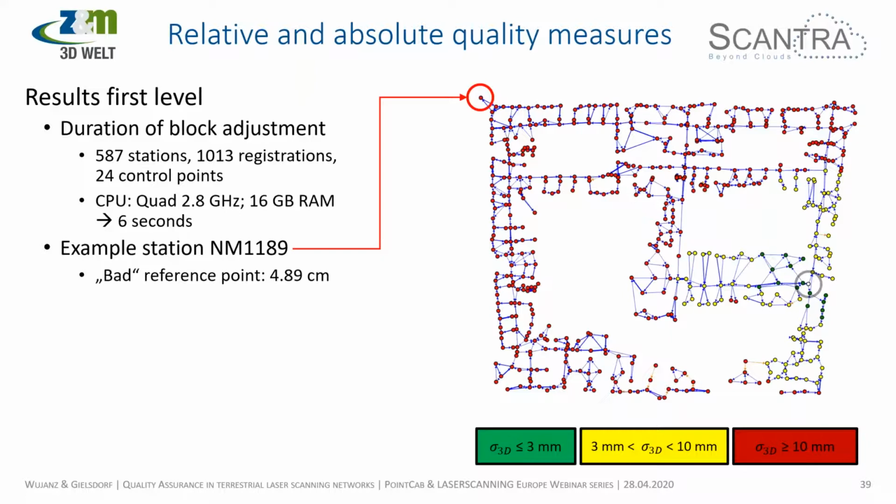So again, the block adjustment takes about 6 seconds on our granny computers. We use Dell XPS, just ordinary laptops at work, which have a quad-core 2.8 gig and 16 gigs of RAM. So it's not a rocket scientist computer in that sense. All right, so back to the subject.